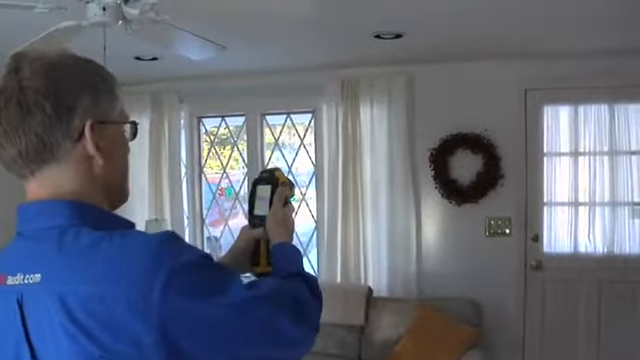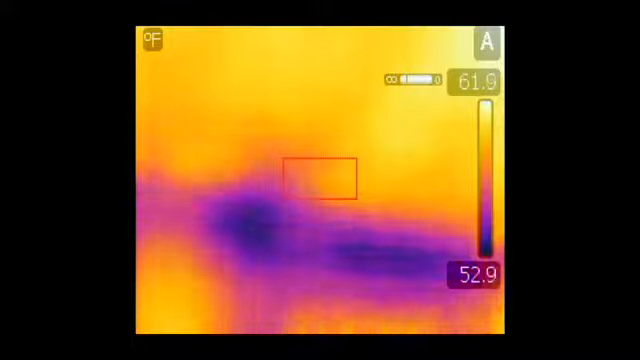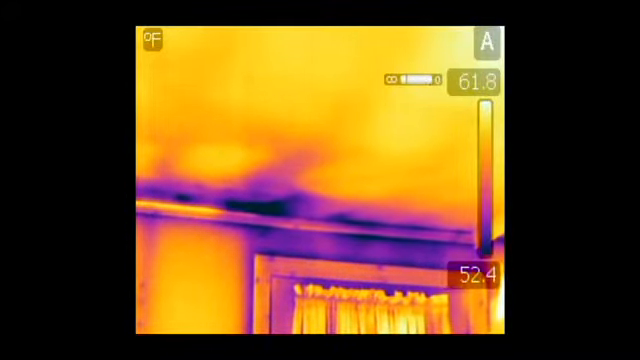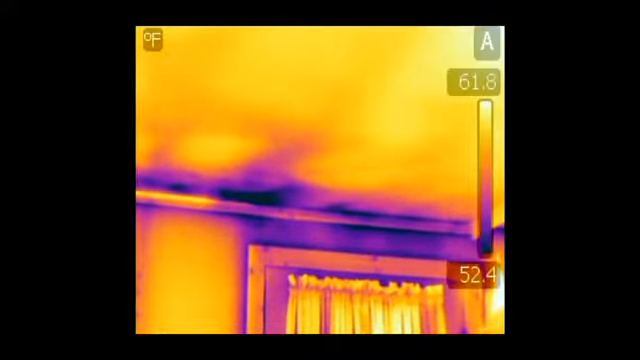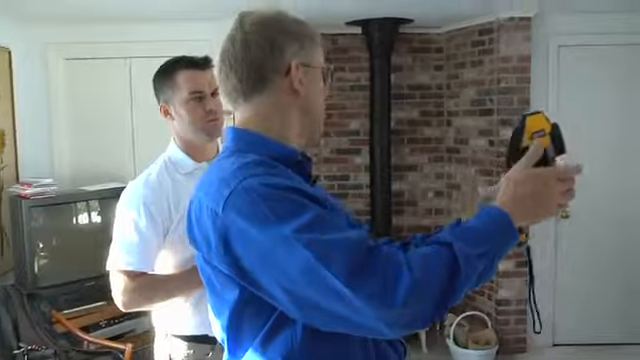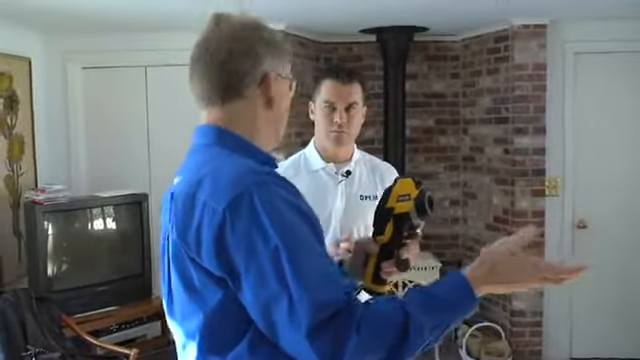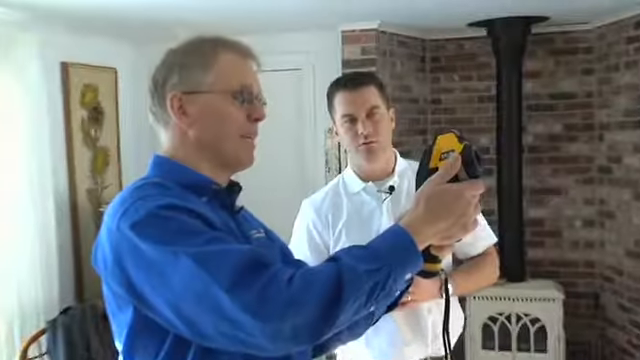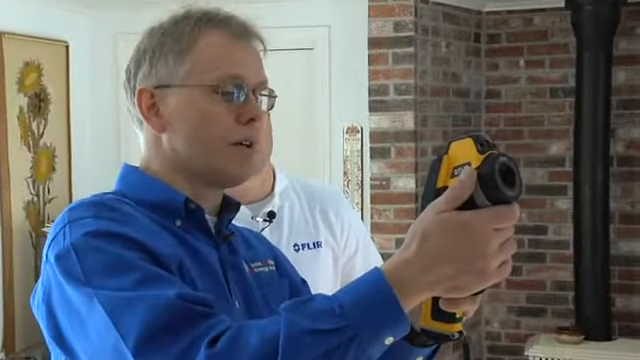From the scanning that we see here, this is right over the side door to the exterior. There's some... Yeah, that's very obvious. Some significant gaps in the insulation there. We'll probably have to put a moisture meter on it too to verify that we're not looking at moisture instead, it could be a roof leak. Right, a water leak versus an air leak. Yeah, okay. But it has more of the characteristics of gaps in the insulation.